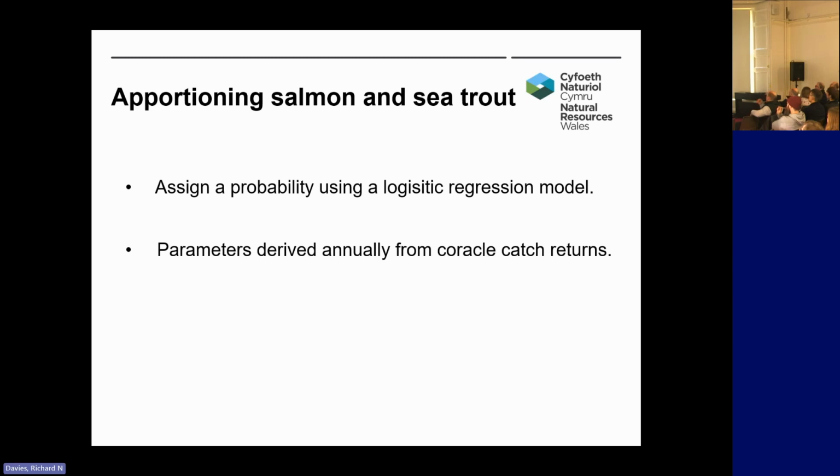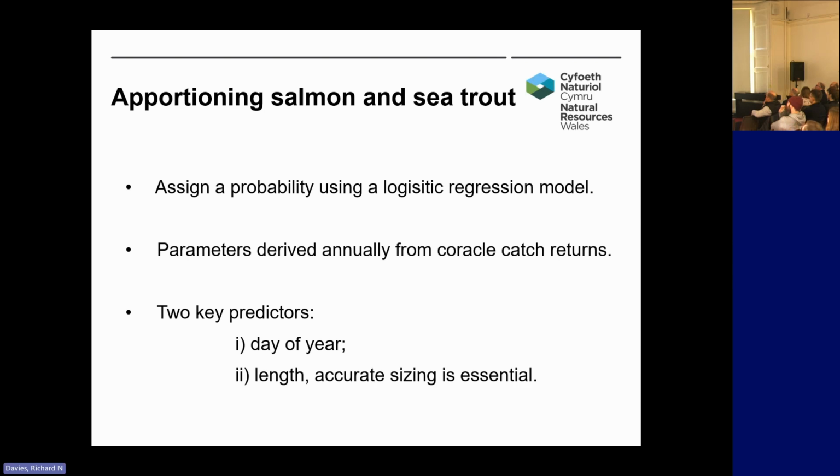We're fortunate on the Teifi in that we have a net fishery just below the counter. It's a coracle fishery, and they record each fish they catch, including the date, the size and the species. So in our model, we have 2 key predictors, and that's the day of the year and the length. The reason the day of the year is important is because the sea trout size generally decreases through the year, so that can affect the probability of any fish being a salmon or a sea trout. And obviously the length is the obvious one.